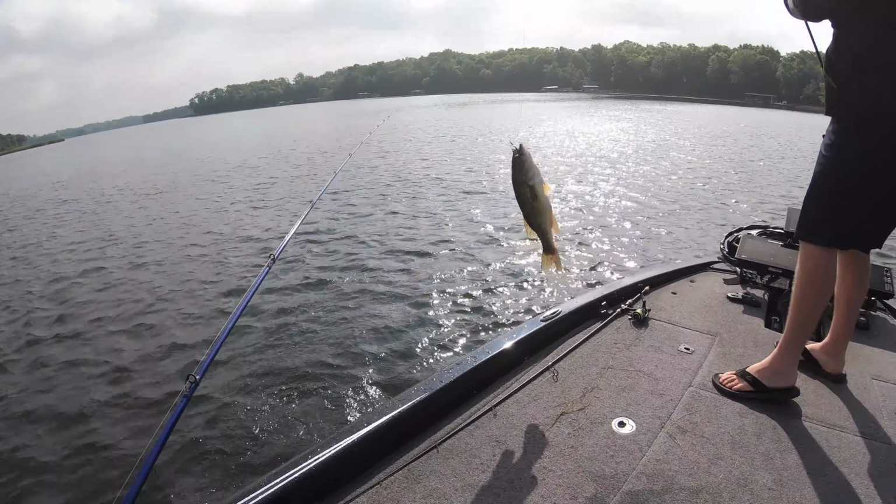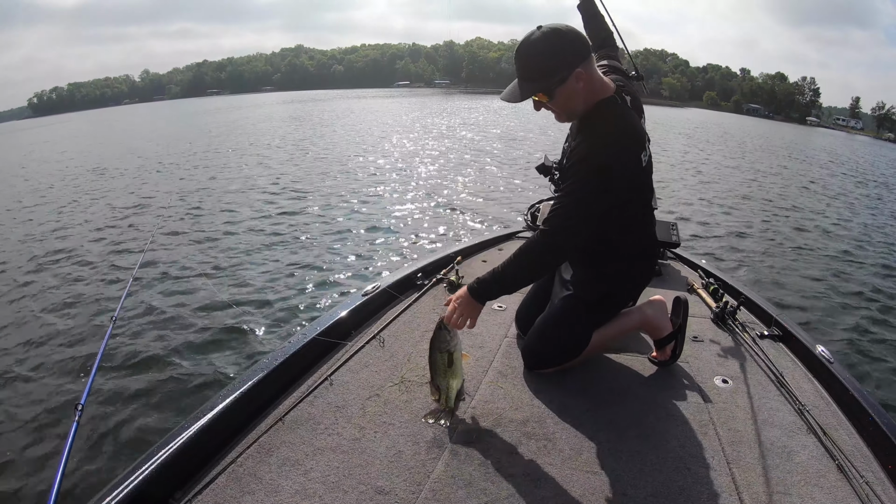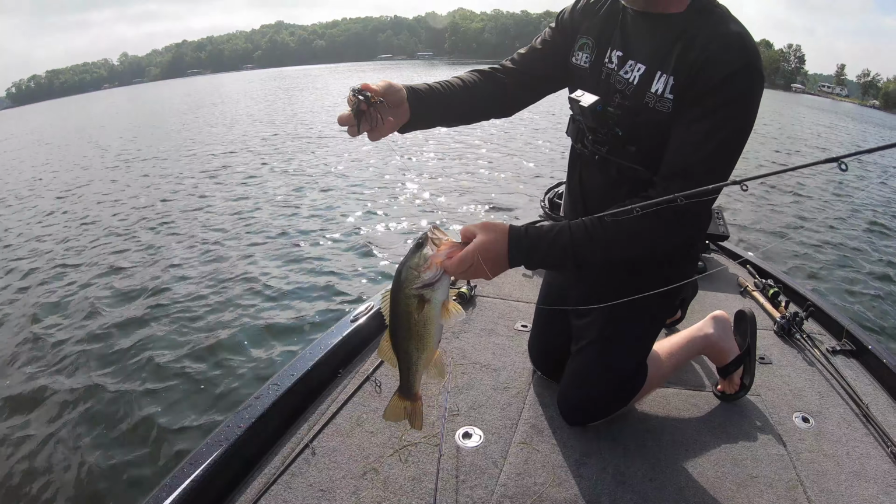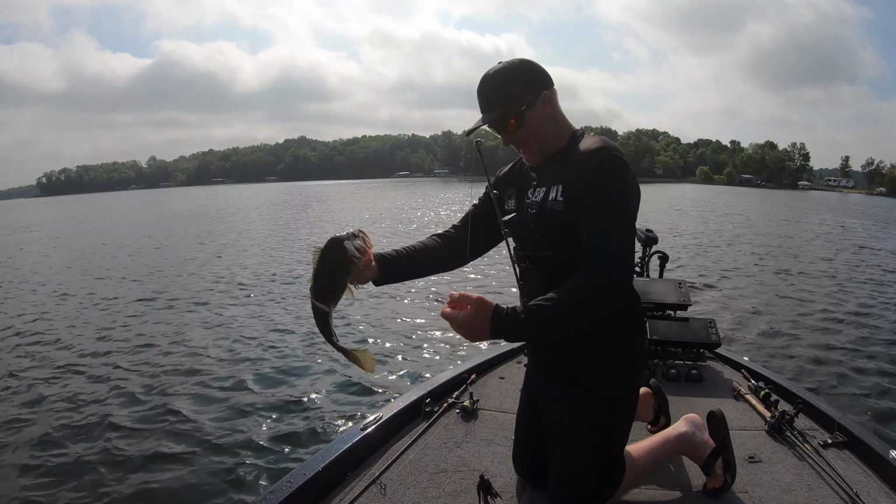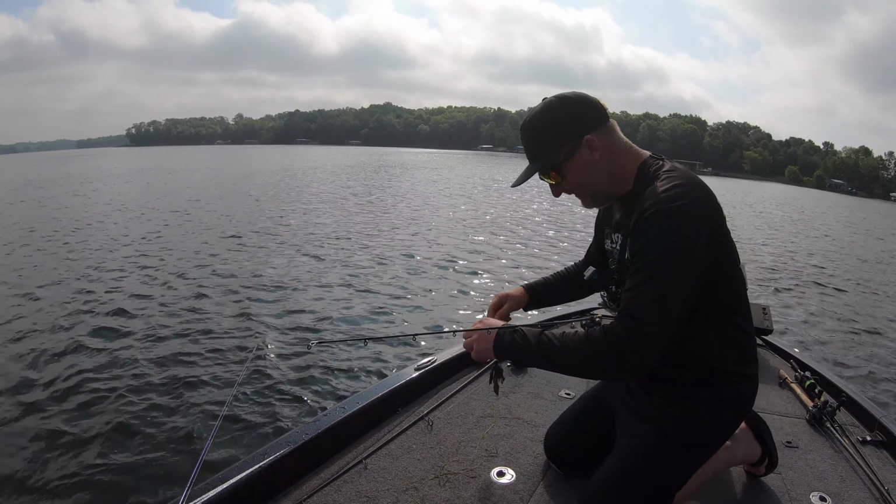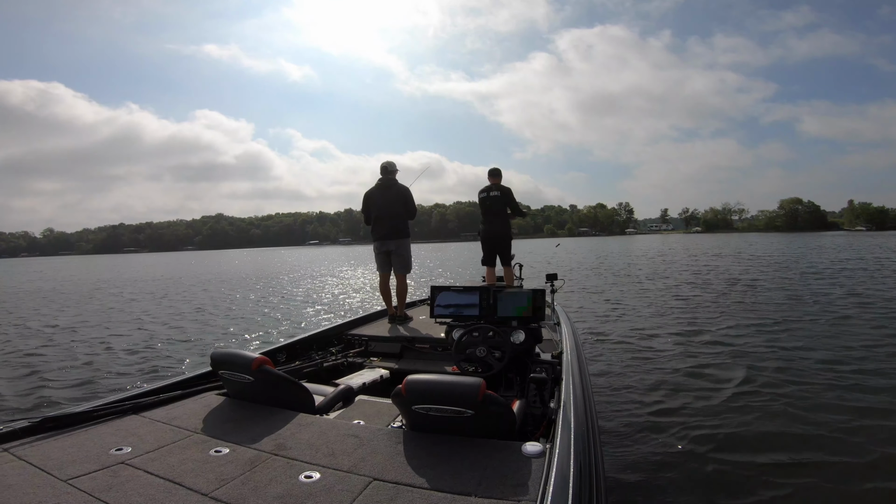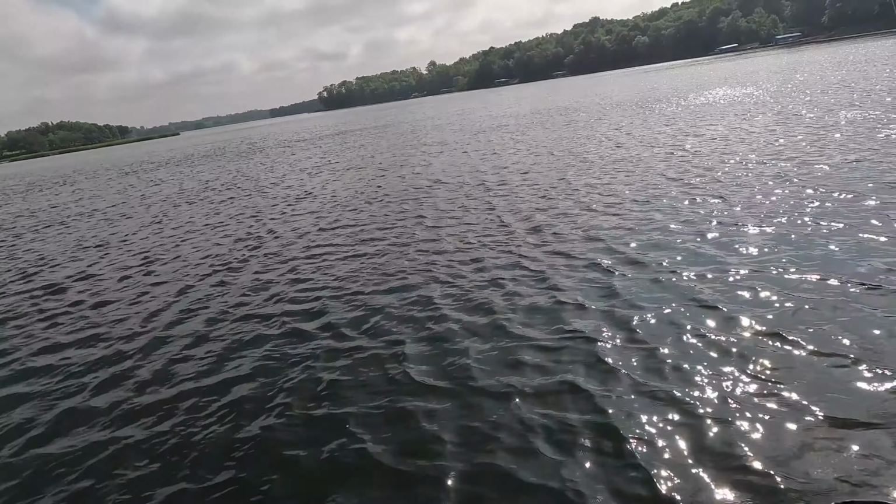We got a little twist here. That one's actually choked down there pretty good. We'll let him go and then get our lines unwrapped. I thought I had a bite there for a second. No damage at all. Oh, just a little guy.